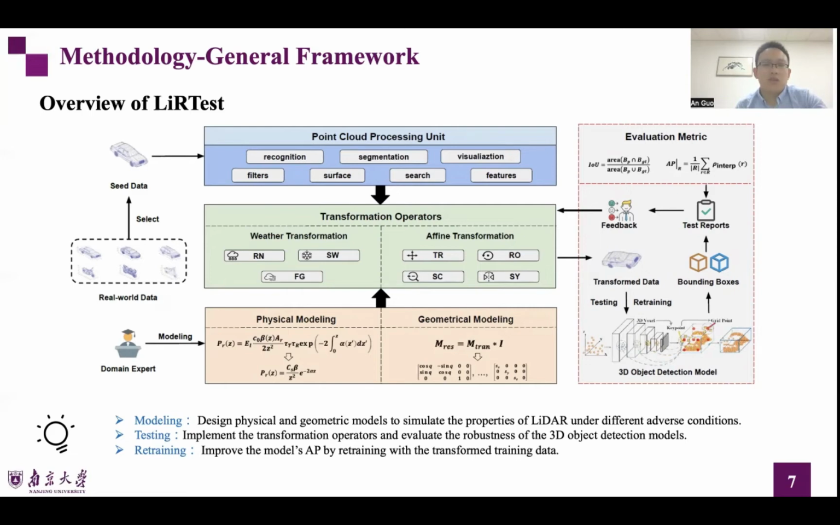Next, the developer selects point cloud seeds from real-world data, leverages the point cloud processing unit to identify and process them, and implements the mutation algorithm based on transformation operators.